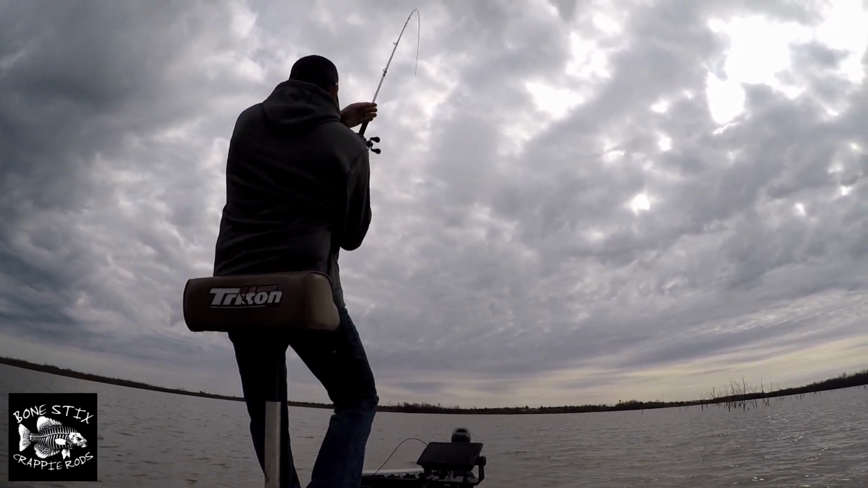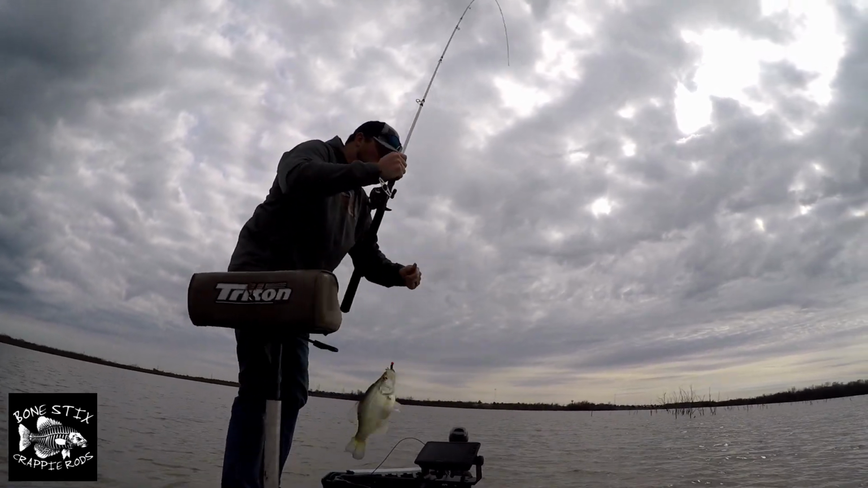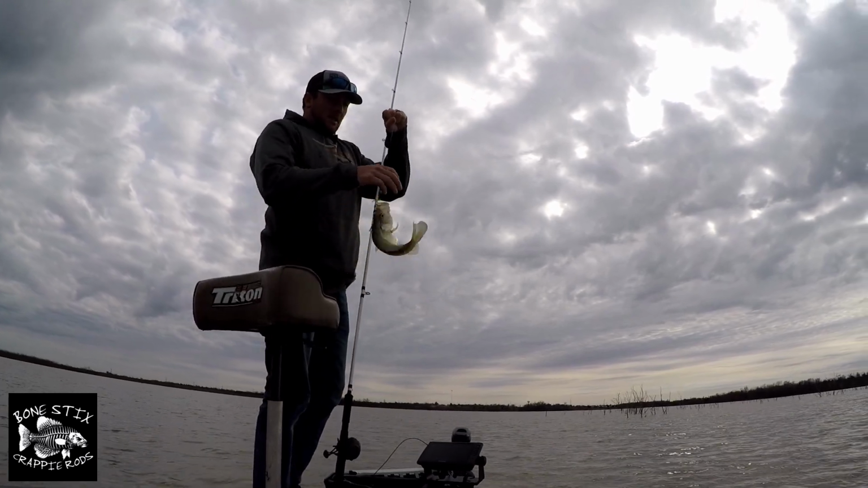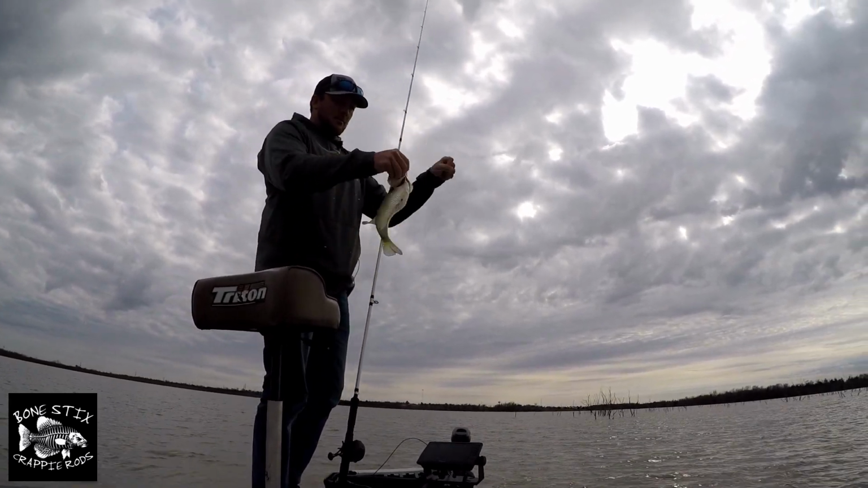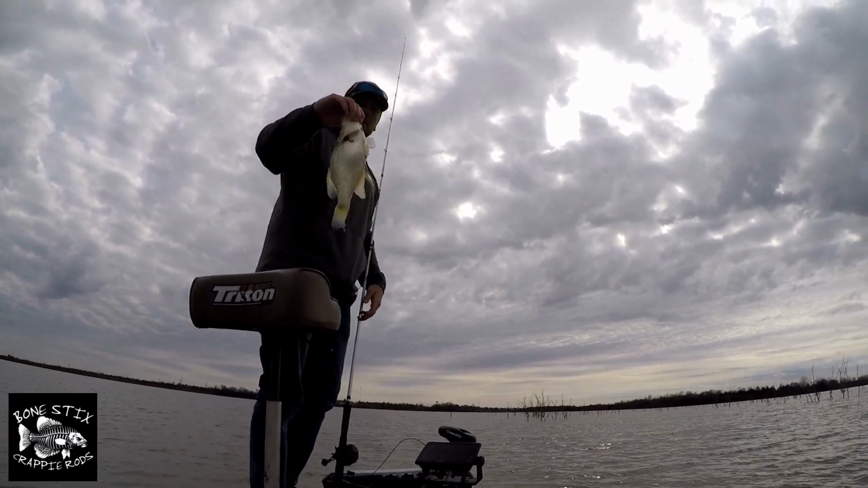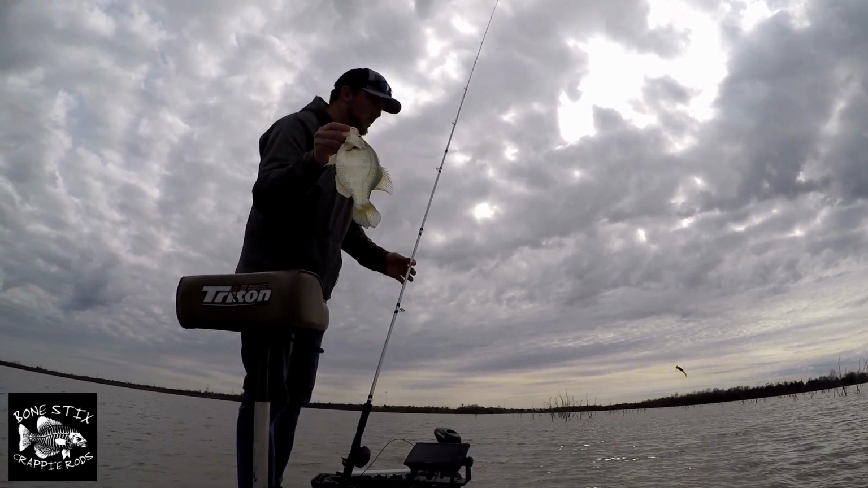There we go. Oh, that's a good one. Ooh, man, this is fun. The rod is actually doing a lot better than I thought it was going to. I mean, these suckers are fat. Every one of them's had shad in their mouth. This jig's doing great.